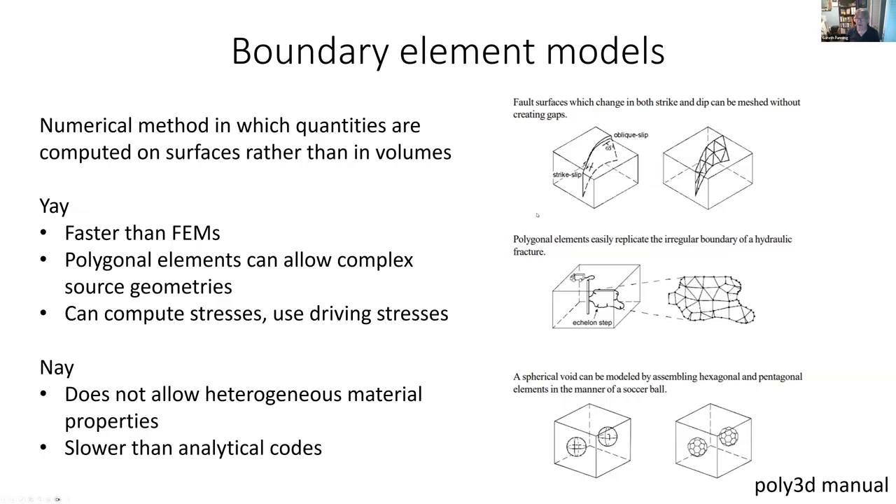So these models are maybe of interest. They're faster than finite element models. They can allow you to have these complicated source geometries, and you can also do things like calculate stresses from those. But these are still quite simple in that they don't allow you to have changing material properties, and they still can be quite slow, although they are not as slow as they used to be.